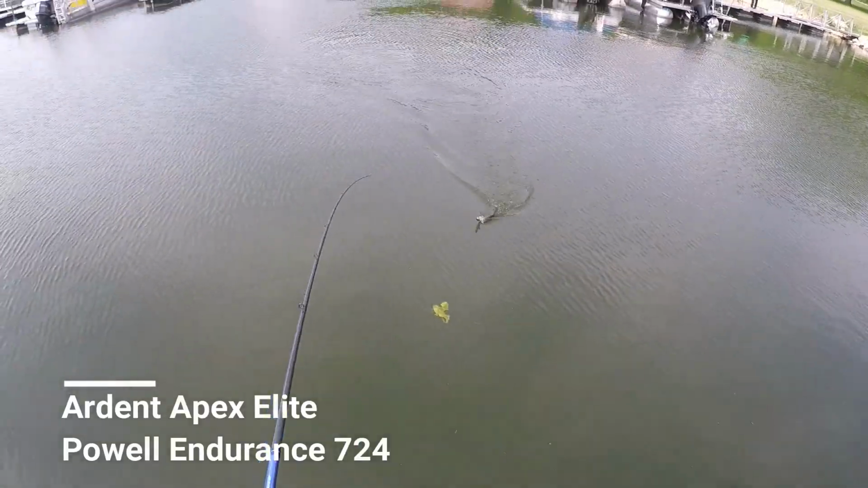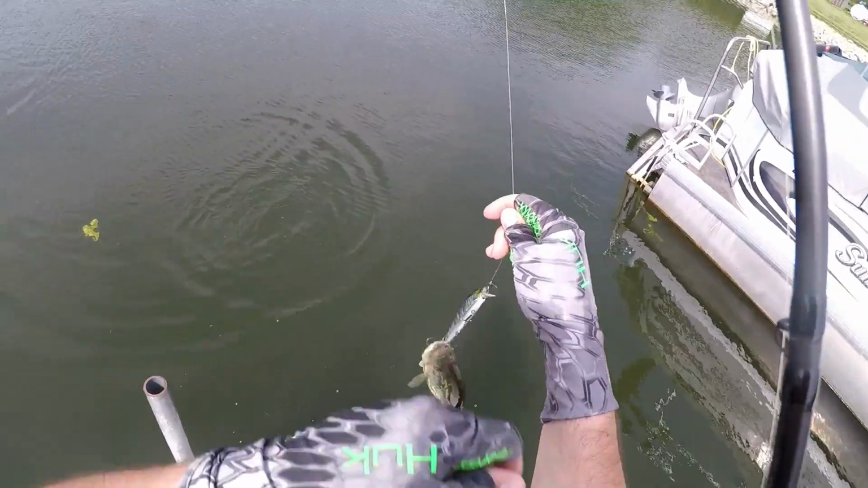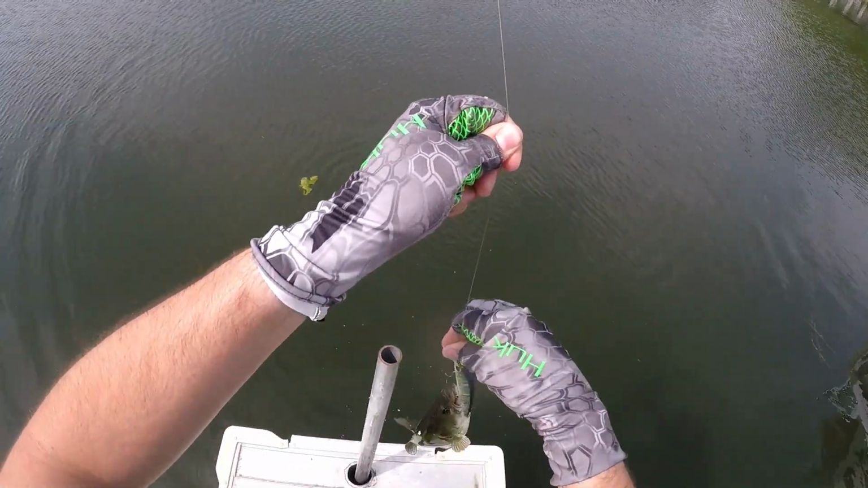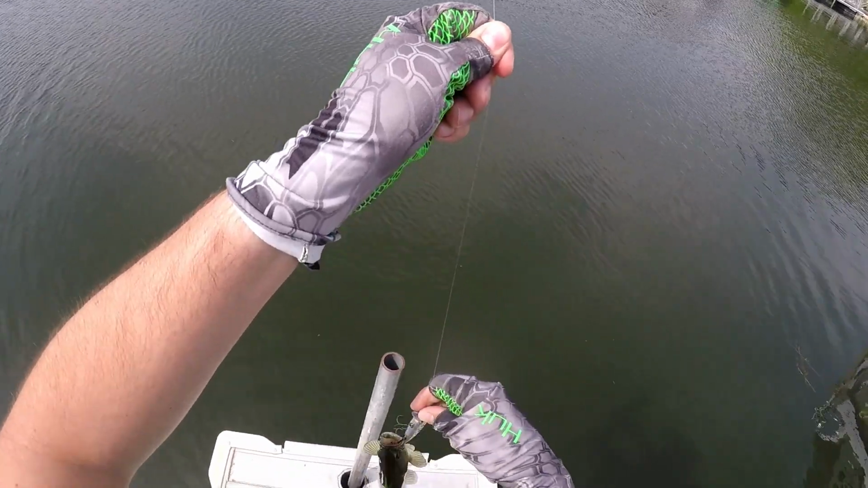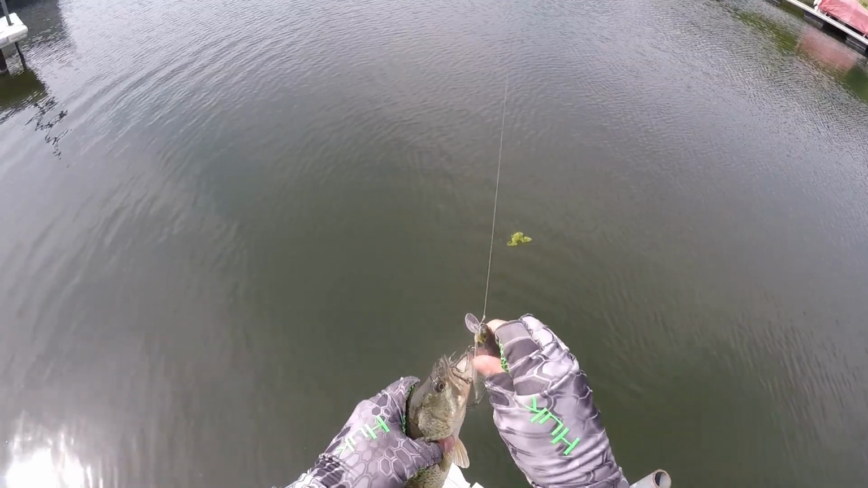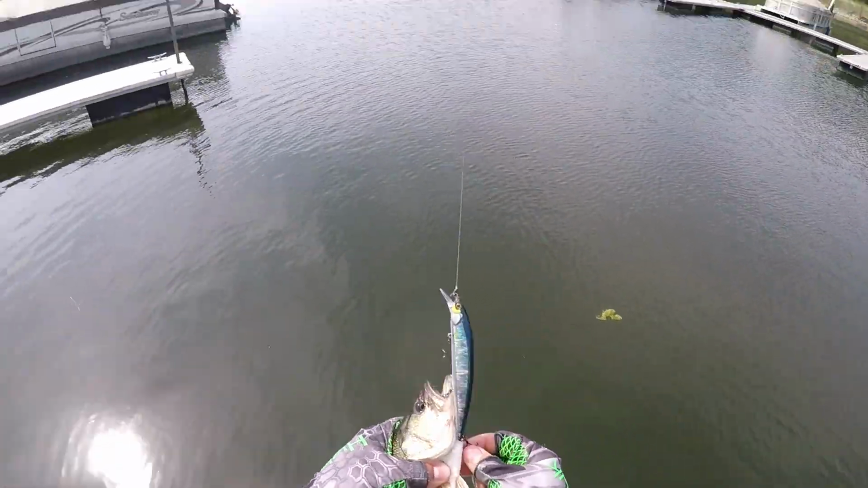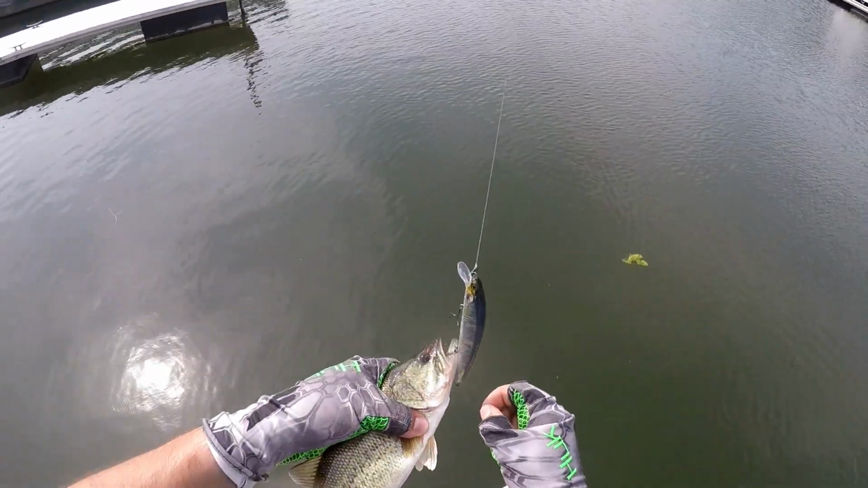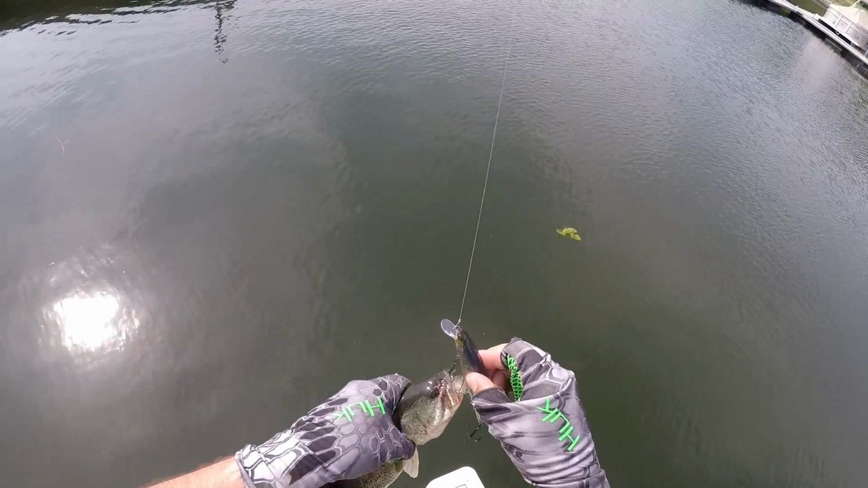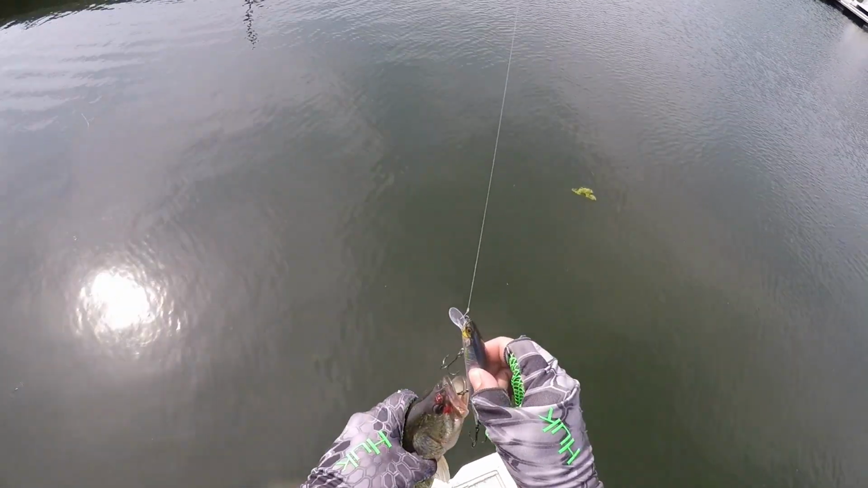Alright guys, first fish located, a little largemouth. Made a bait change, switched up to the jerkbait. Found some nice fish in the grass down here with the Deeper. I was throwing a medium diving square bill, but I didn't get any reaction bites from that.